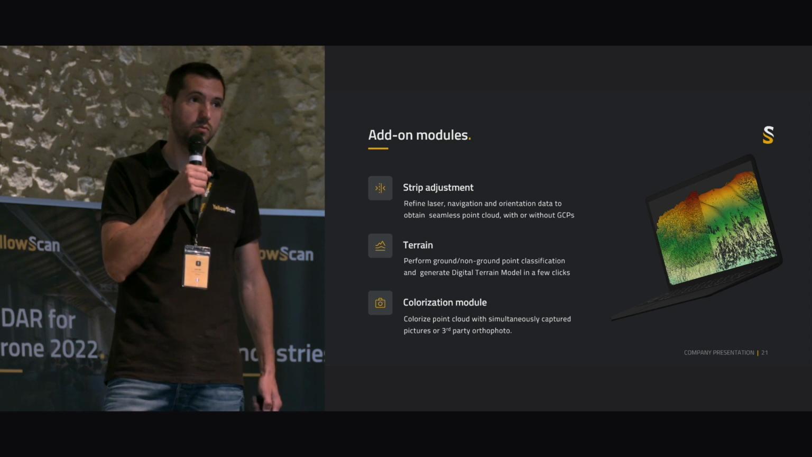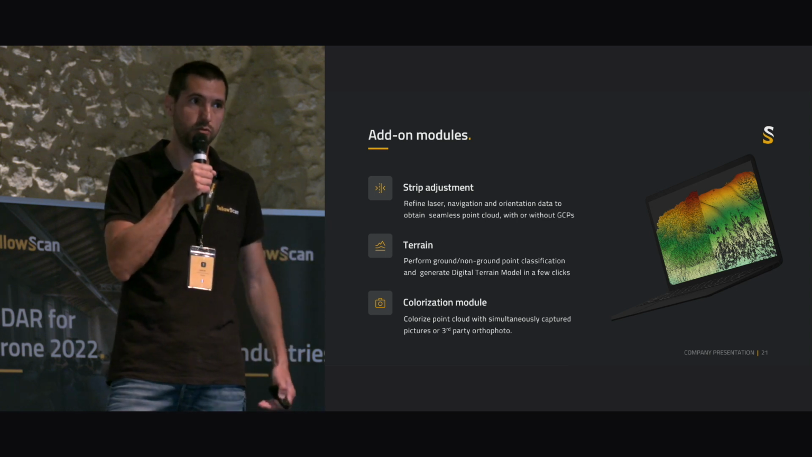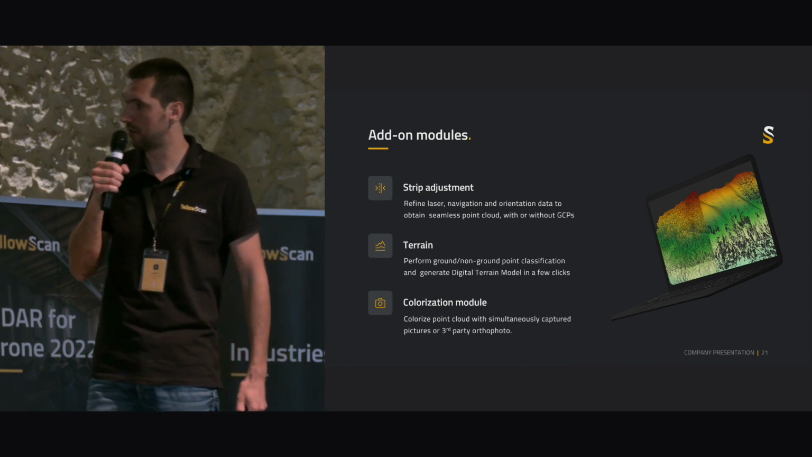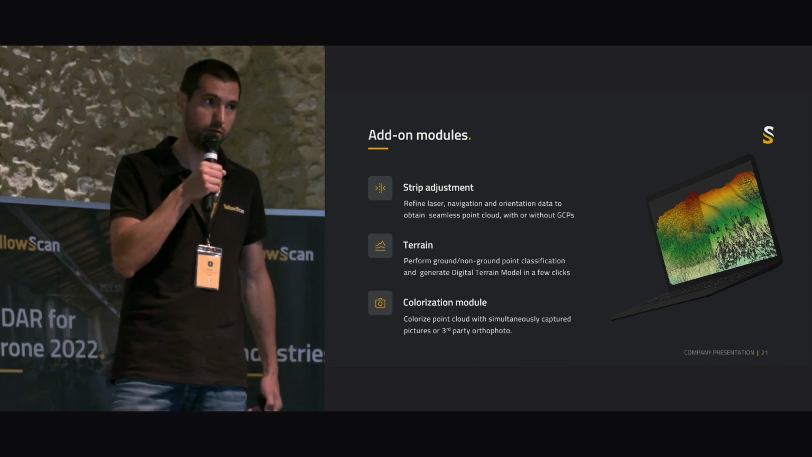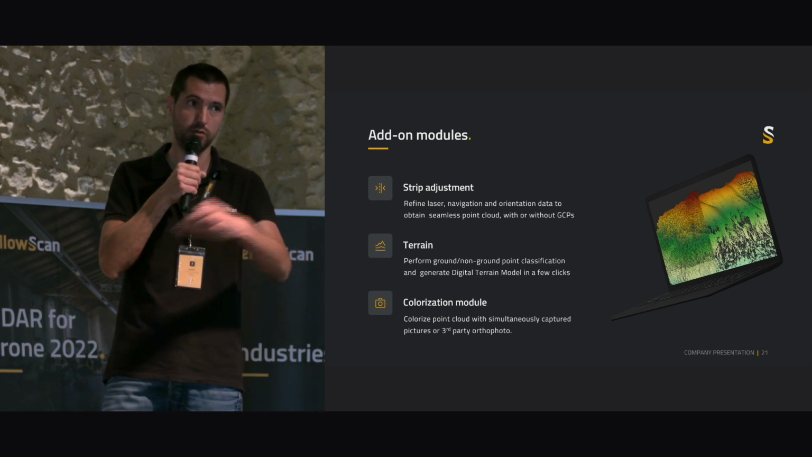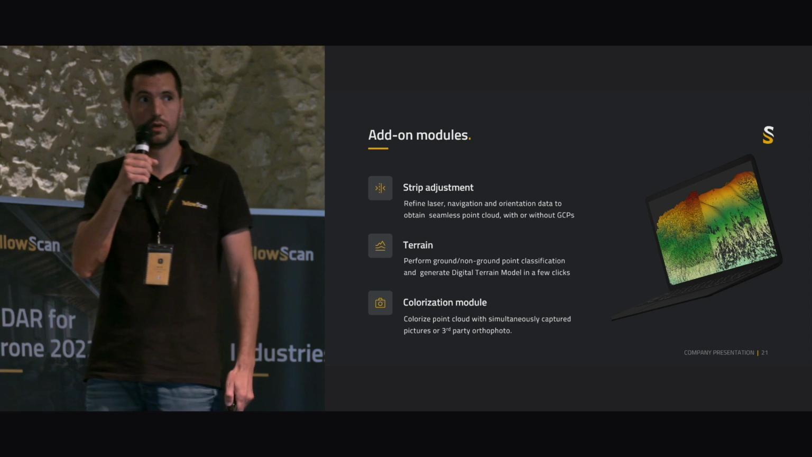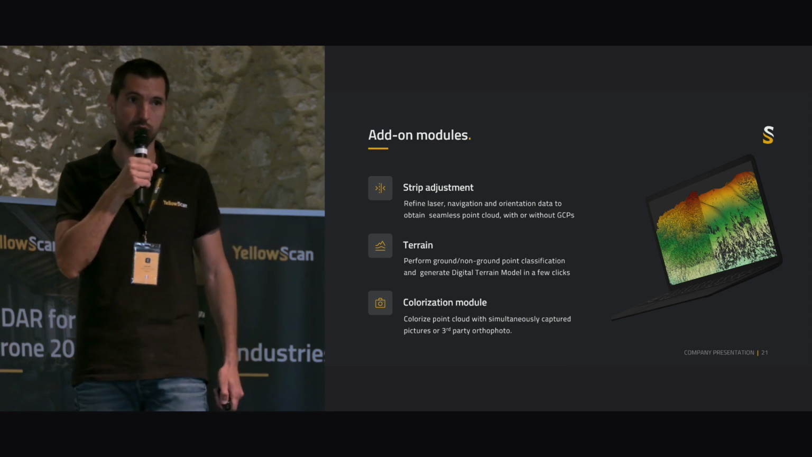It can be the own RGB camera module for Mapper, Mapper Plus, or Surveyor Ultra, or you can colorize from a third-party orthophoto as well. If you already have an orthophoto, and you just captured LiDAR data on the same area, then you are able to use this orthophoto to colorize the point cloud.